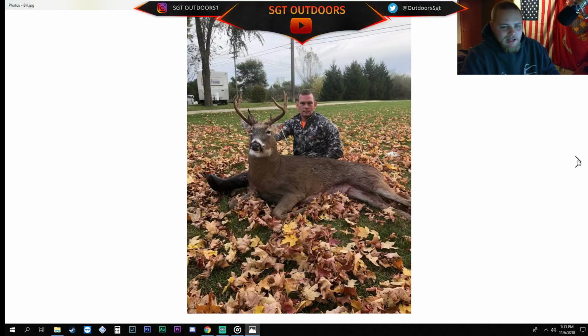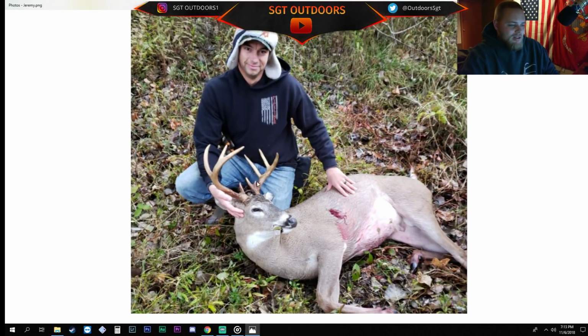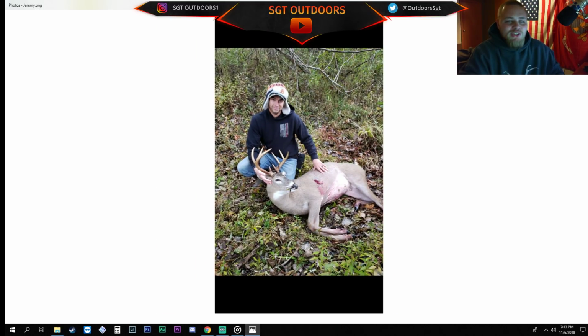You're in here. And then this one was Jeremy. Great looking buck as well. Another double brow tine. Little sticker on the other one, it looks like. Perfect. I'm glad I got it right. I should have just been confident in the beginning, right? Just went for it. Great looking buck as well. Congratulations to you two. Getting it done early.